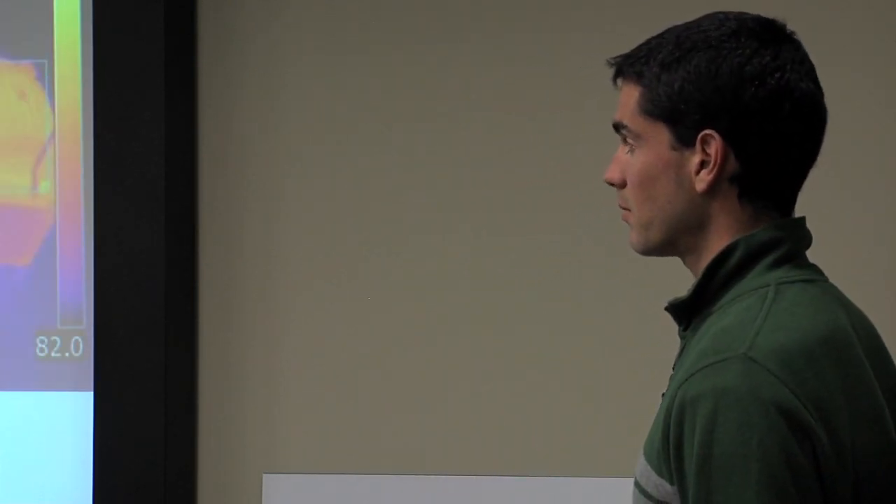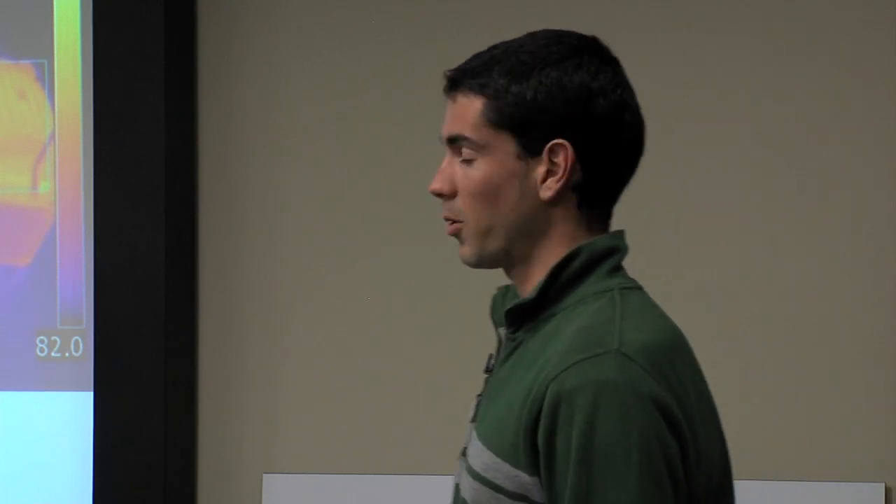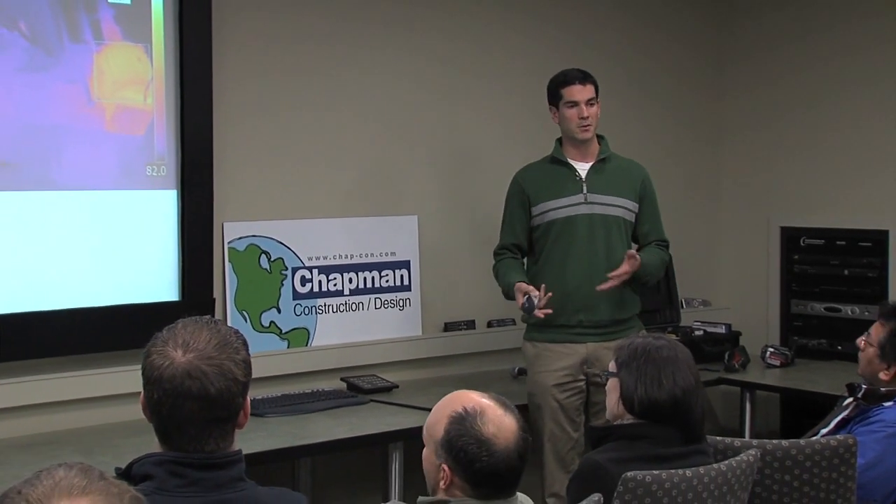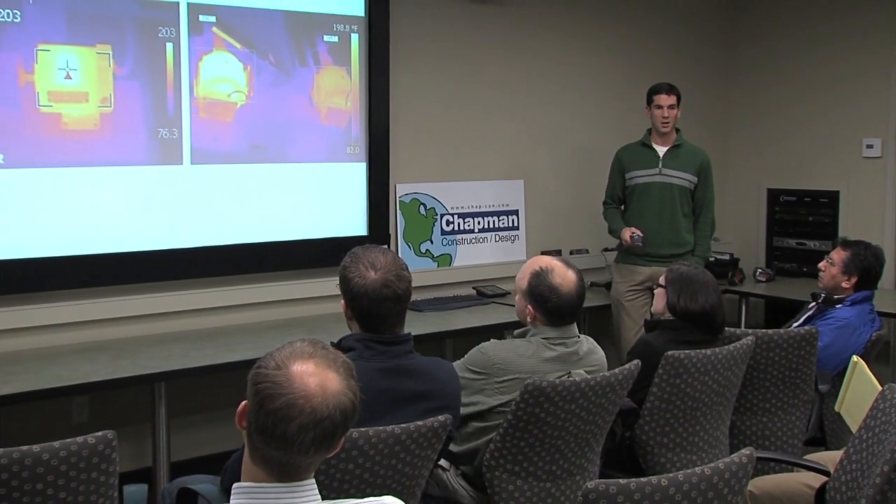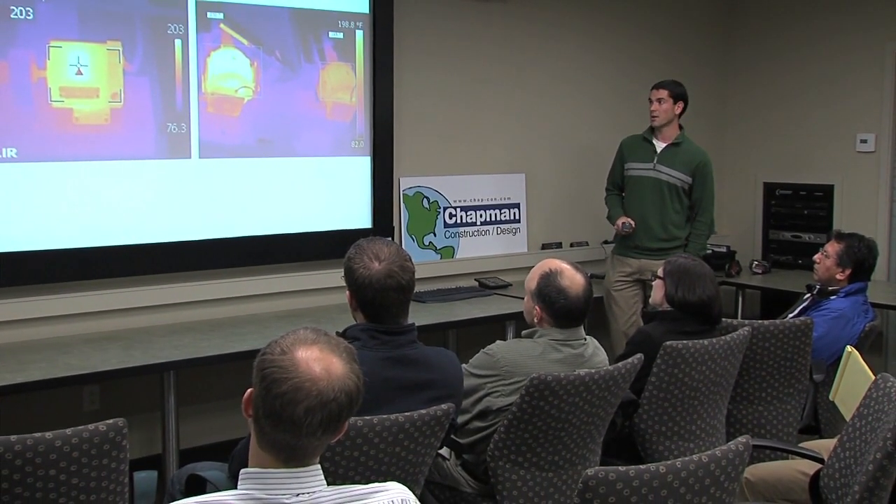Another application or similar concept would be motor inspections. So you've got motors running, and if a motor's overloading or running inefficiently against how it's designed, it uses more electricity, more energy, all right, in addition to the potential of shutting a plant down. So we've got a couple cases here.